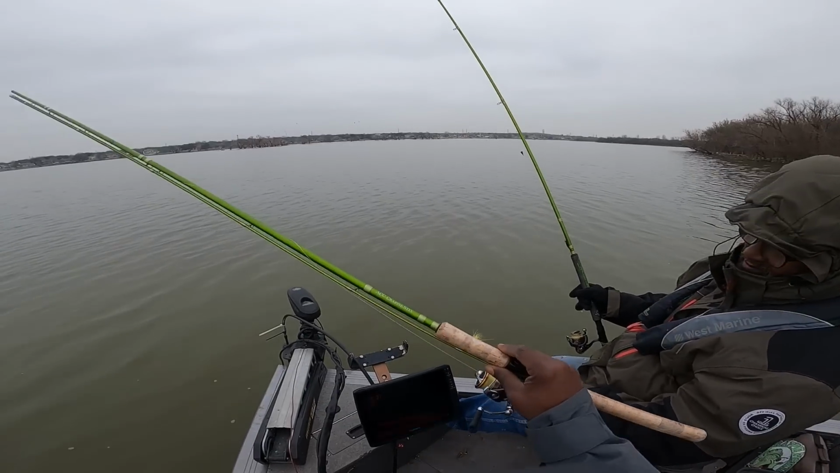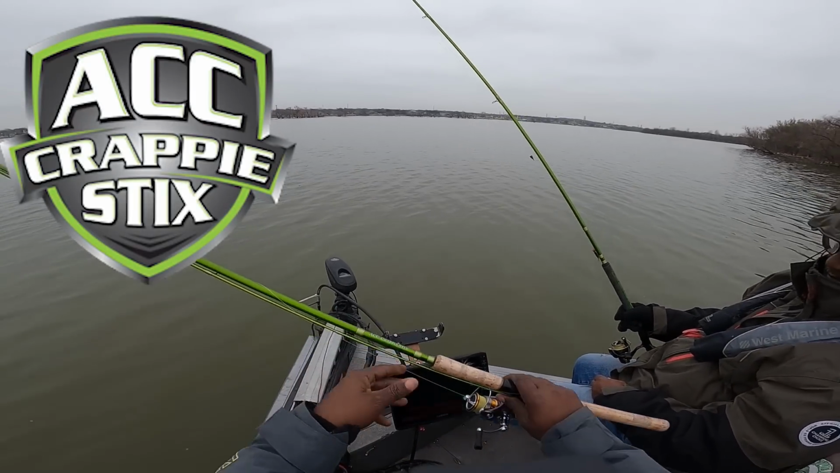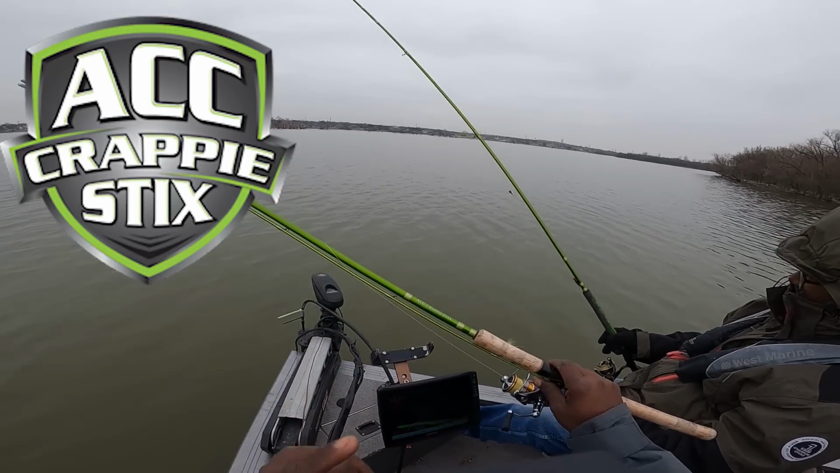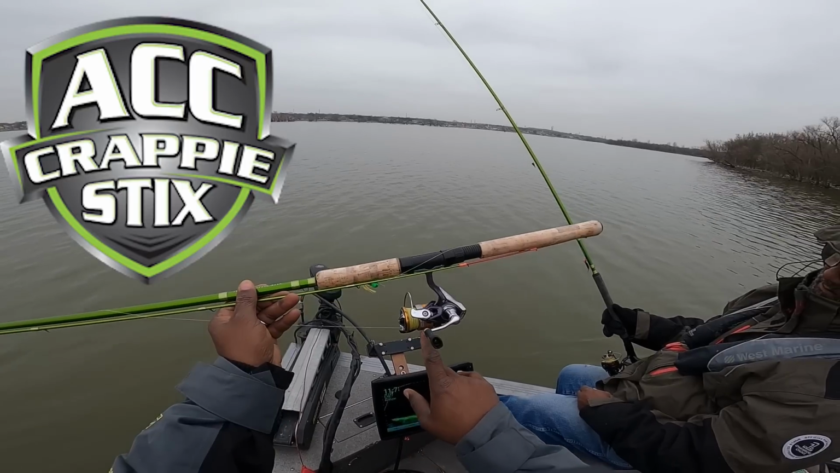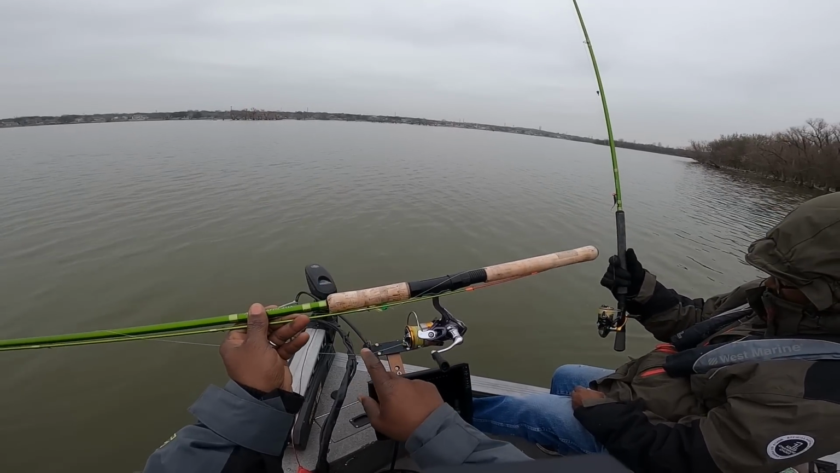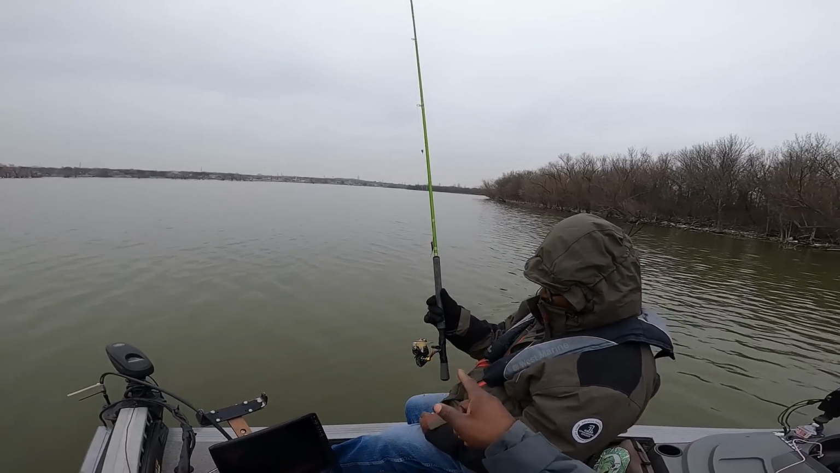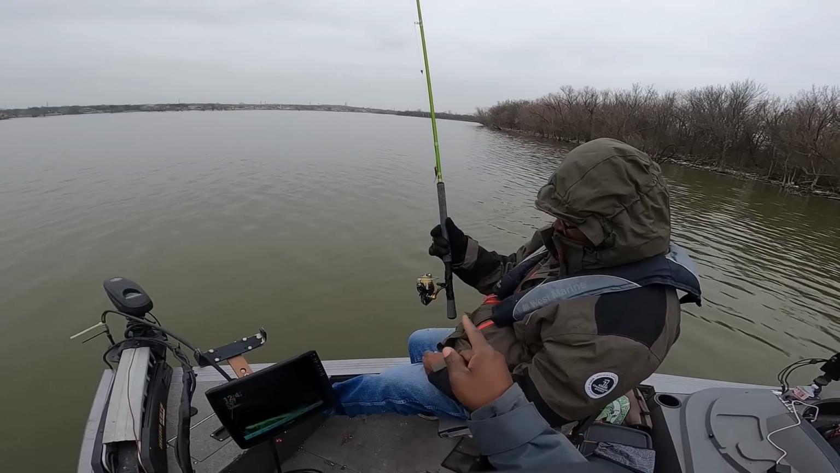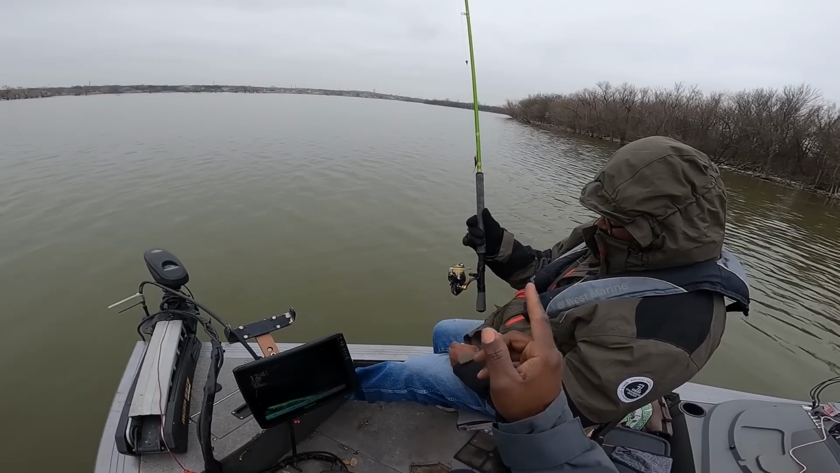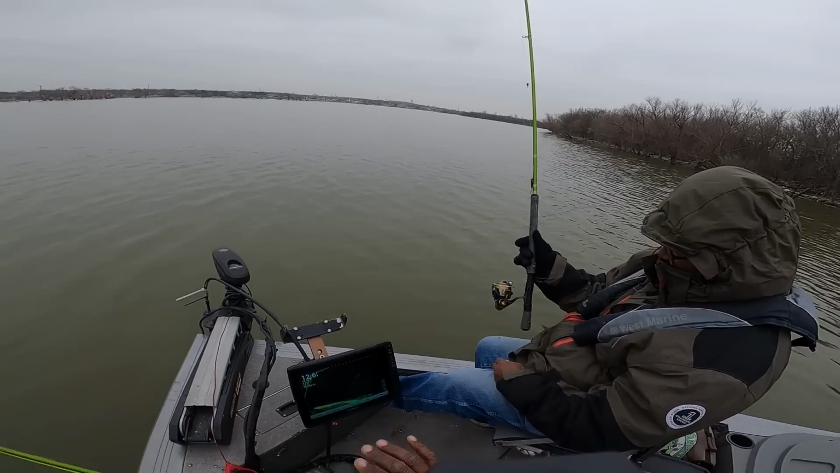Man, my rod of choice, and has been for the past few years, man, are these ACC Crappie sticks. Go ahead and join the green team, man. ACCCrappiesticks.com. I'm going to be using the 12-foot with the Daiwa Regal, with the Power Pro braided line, 10-pound test, 2-pound diameter. Dad's using the 12-foot mid-seat or rear seat super grip ACC crappie stick. Really good rod as well, man. He's gonna be using the Daiwa Revros with the braided line, straight to braid.